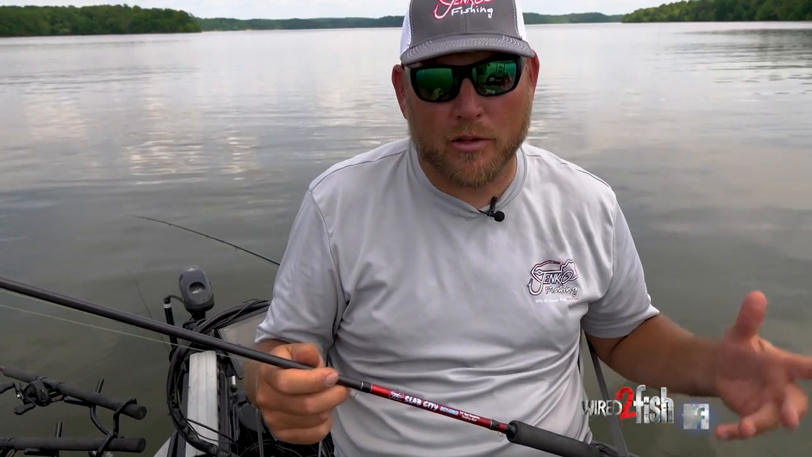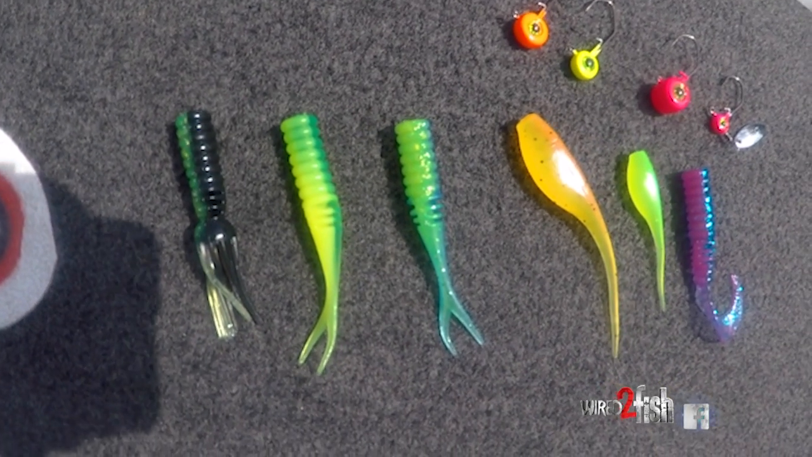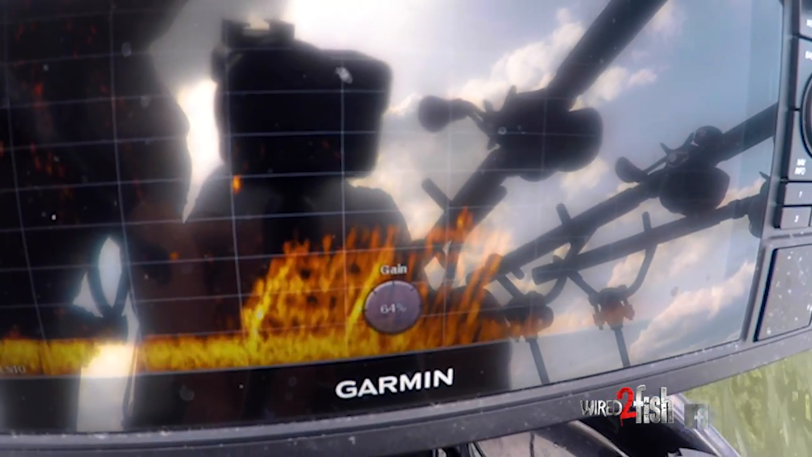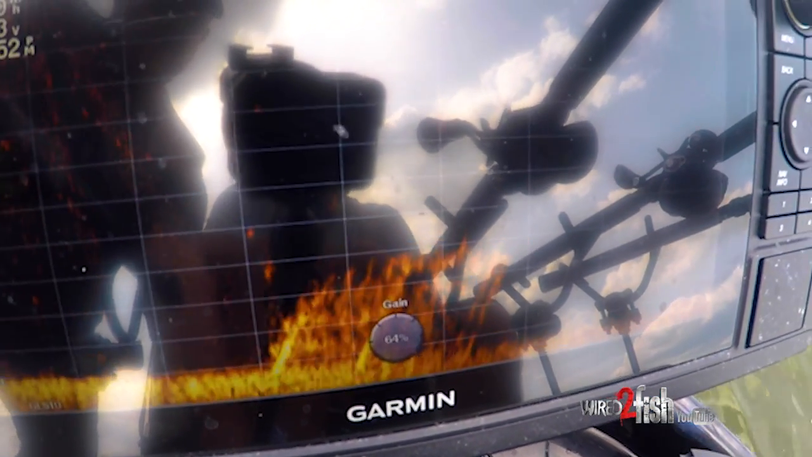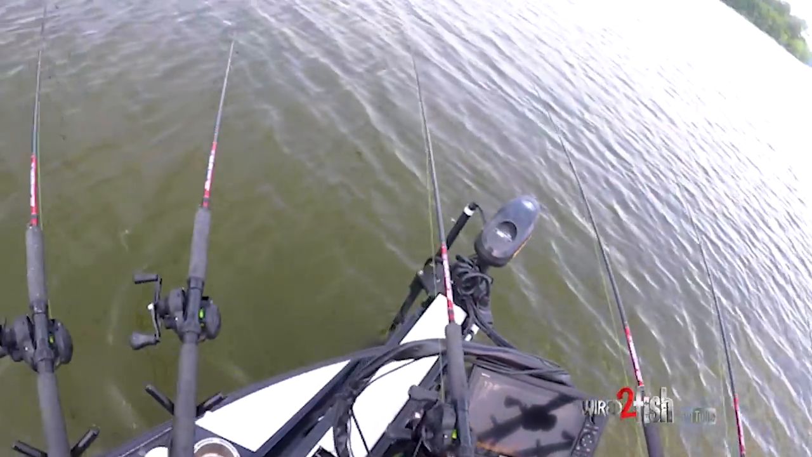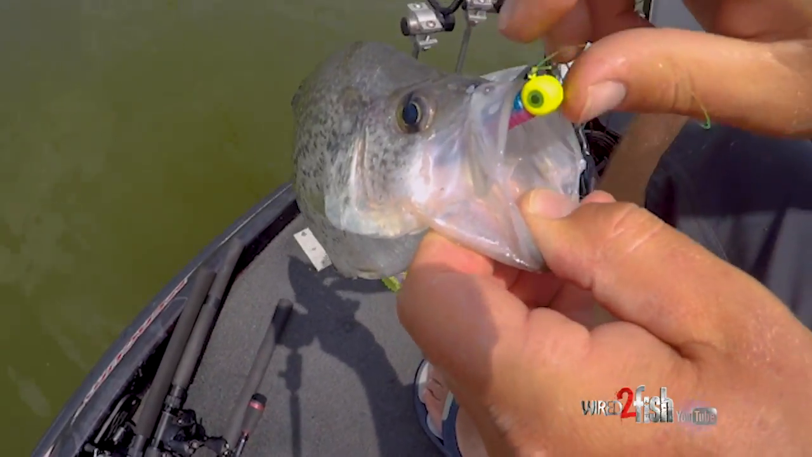Today we're using 14-foot Slab Cities with 1/4 ounce slasher jig heads and mermaids in bluegrass, lime green chartreuse, and pepper dew. We're just pushing up in these stake beds, 0.2, 0.3 miles an hour, and kind of letting them soak for a second. The fish that bite usually bite pretty quick, and we're just moving on to the next stake bed or stump, whatever's next on their waypoints.